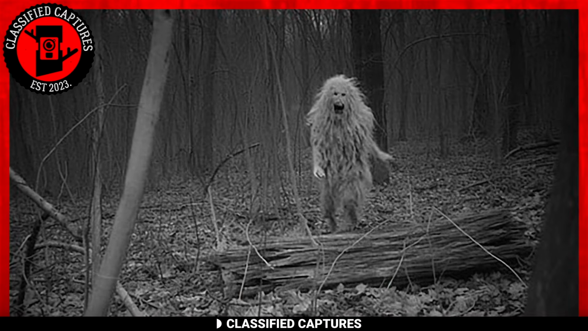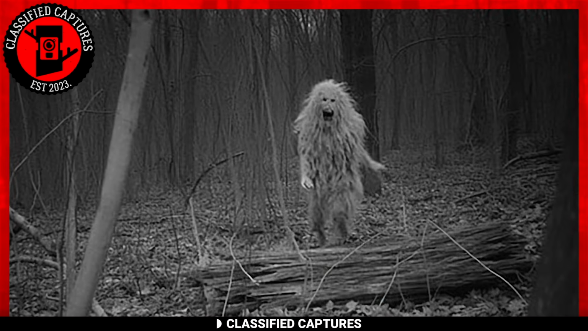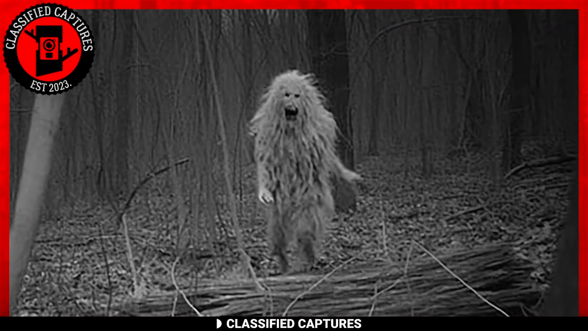Out of nowhere, a creature emerged from the depths of the woods a few hundred meters away from him. He strained to discern the nature of this enigmatic being, but his words failed him. It possessed a lion-like face coupled with a body that bore human-like features, albeit excessively hairy and reminiscent of an ape.